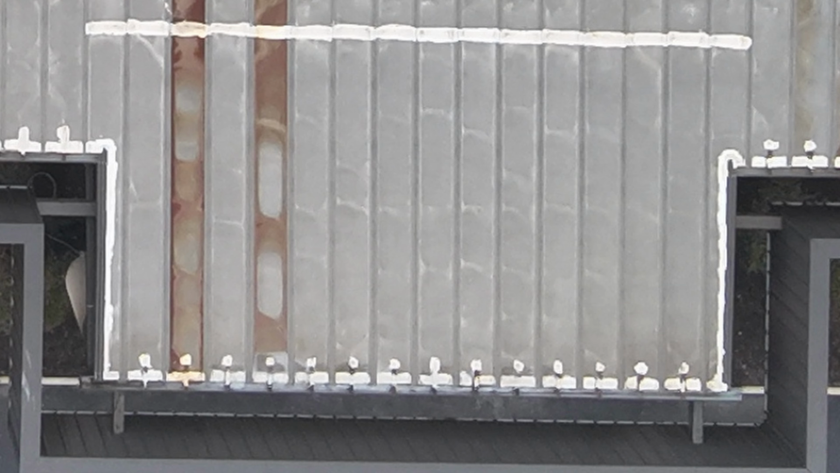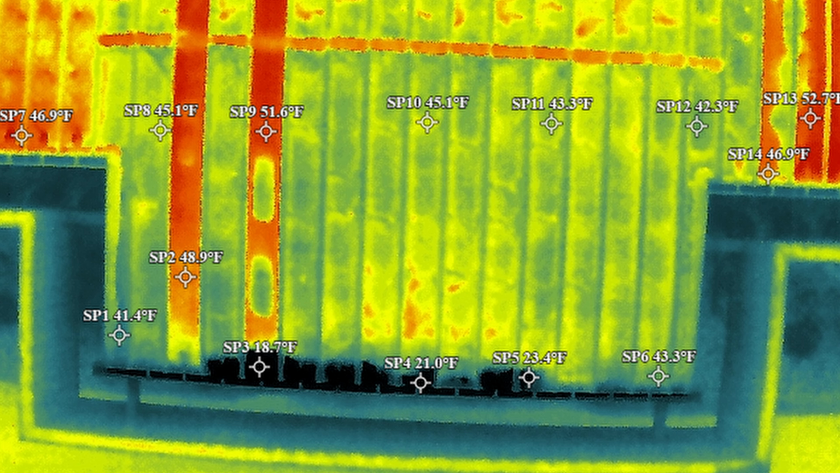So the first photo is of the main entrance. It's above the main entrance. All the white area that's surrounding the parapet are patches. And there's a long patch line that's right above that's horizontal. And you can definitely see the red staining from the heat unit that's above, which we can't see. Let's go to the thermal version of this photo.